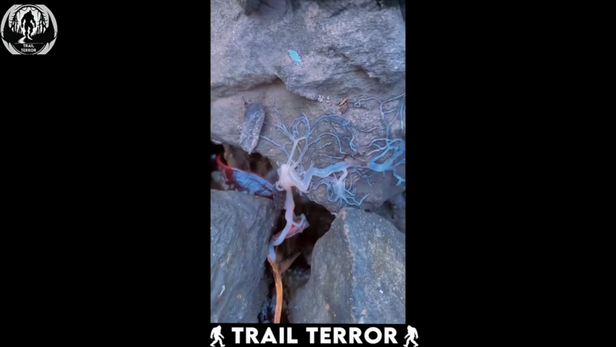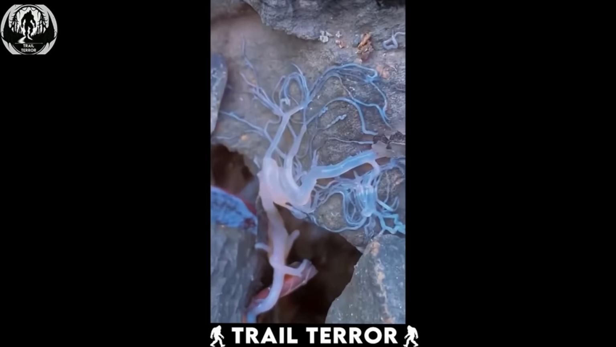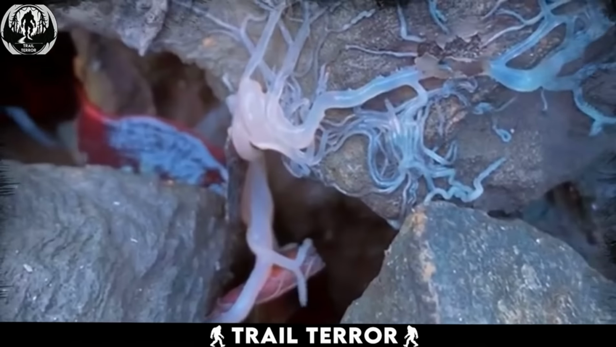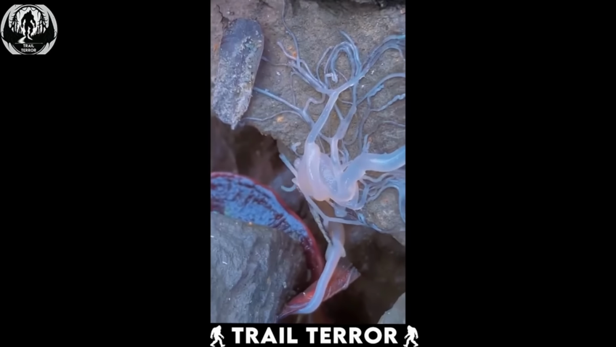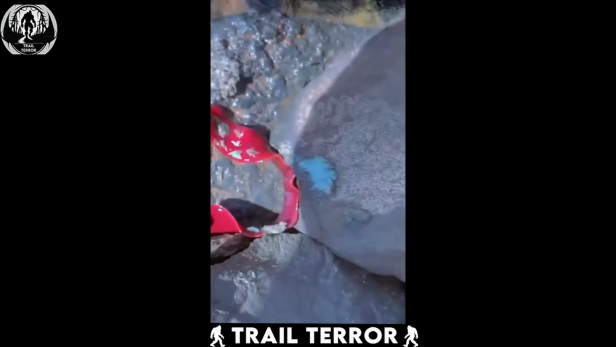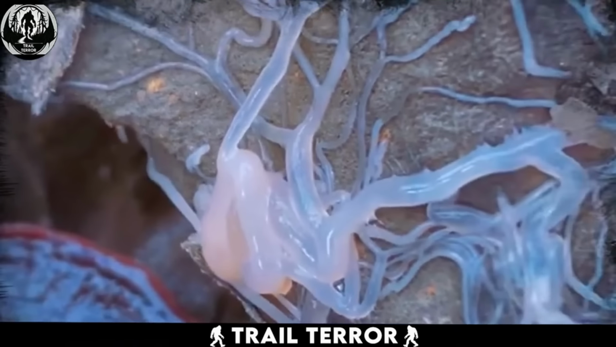In this video, a man is filming because he found something very strange on a rock near the water. It's not just any rock decoration. He sees something that looks like a bunch of veins. This thing is kind of jelly-like, and you can almost see through it. It's even moving and pulsating as if it's alive. At one point, it looks like one part of this vein network grows new branches right in front of the